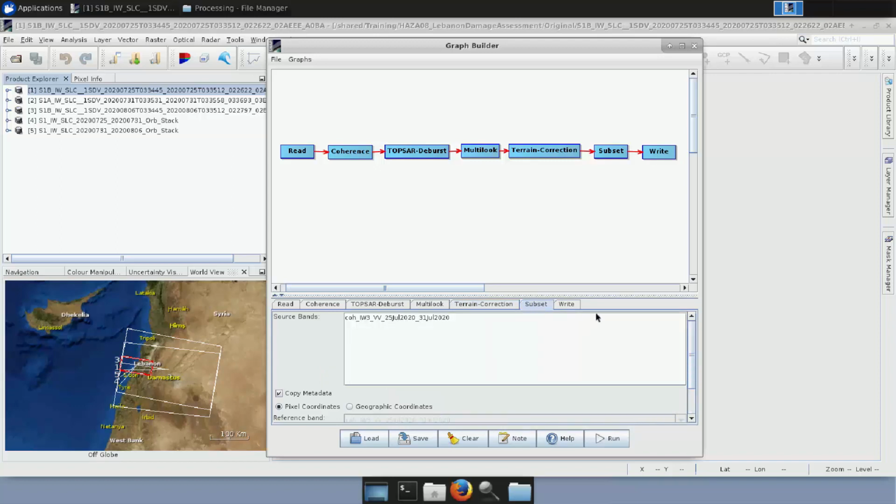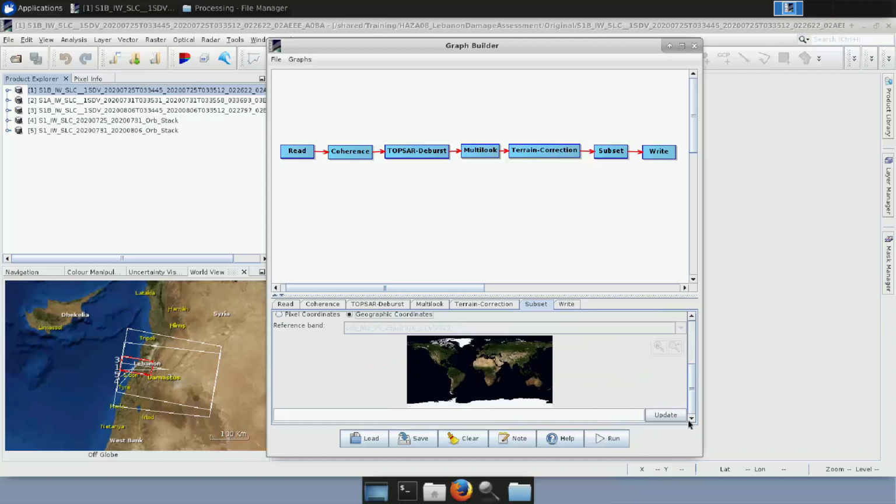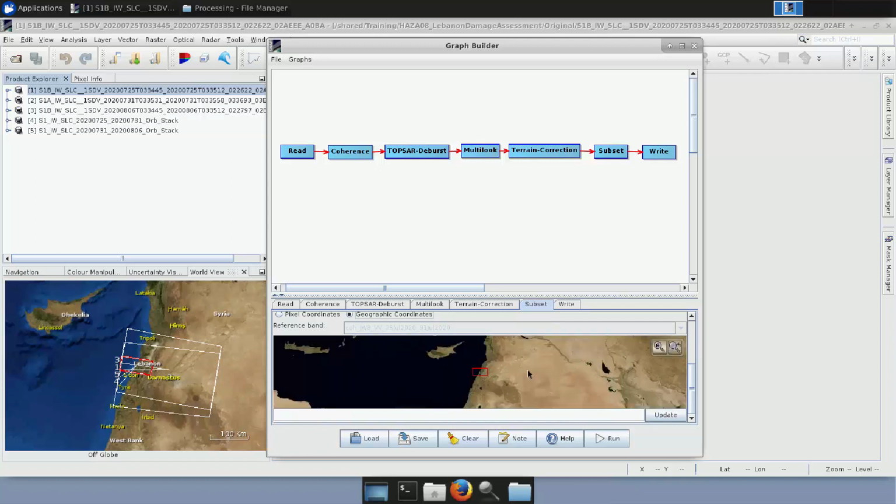And when we go to subset, we go down here and we select geographic coordinates. And down here in this area, we will insert the well-known text that defines the area that we want to subset. But first, as I said, just go here, zoom in to see the area with this red, the area that covers our case study, which is the 2 bursts that we have selected before.